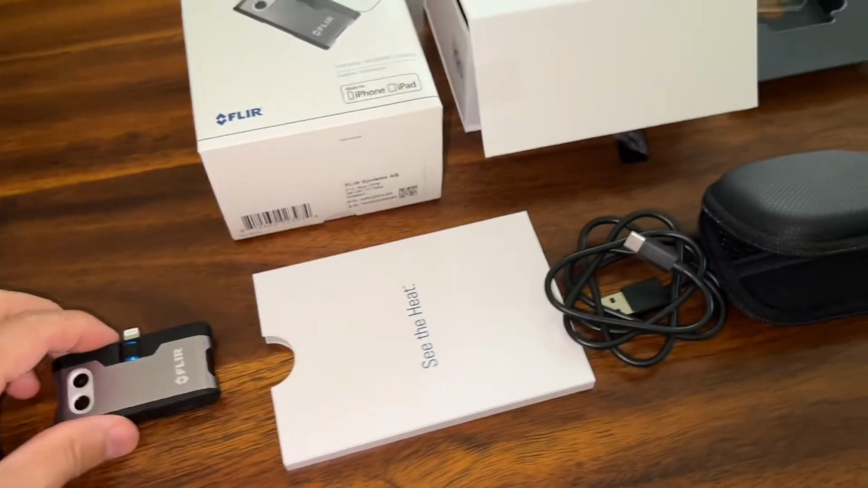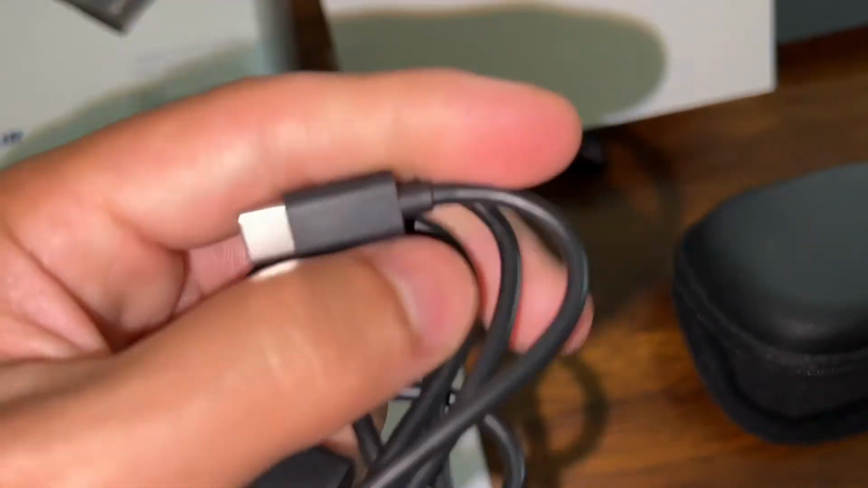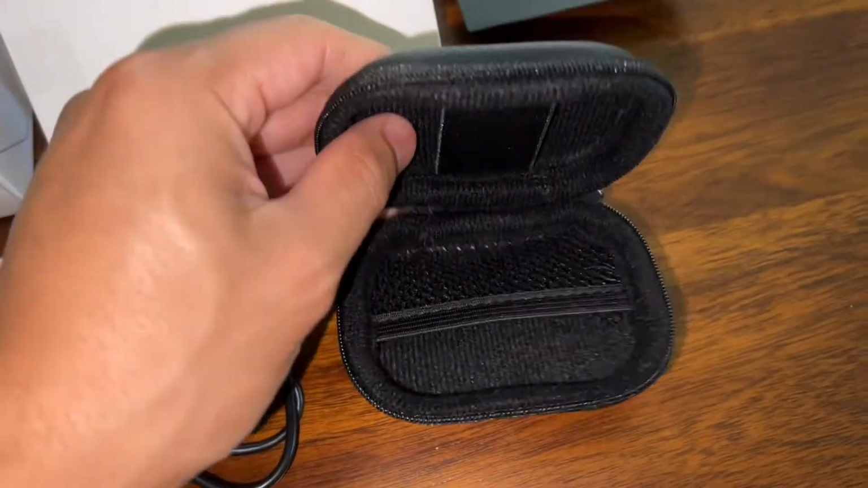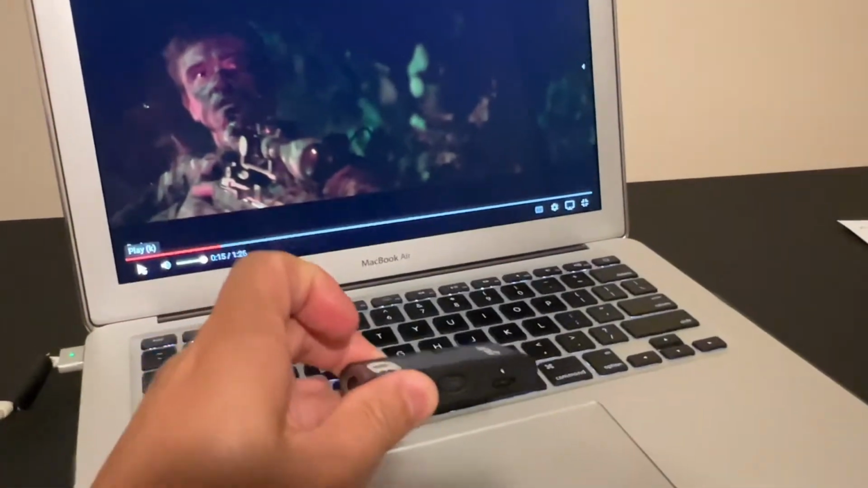But it basically comes with the instruction manual. You get your USB-C connector right there, and it also comes with a case. So every time I use this FLIR 1 device, I always think of this movie right here, The Predator.